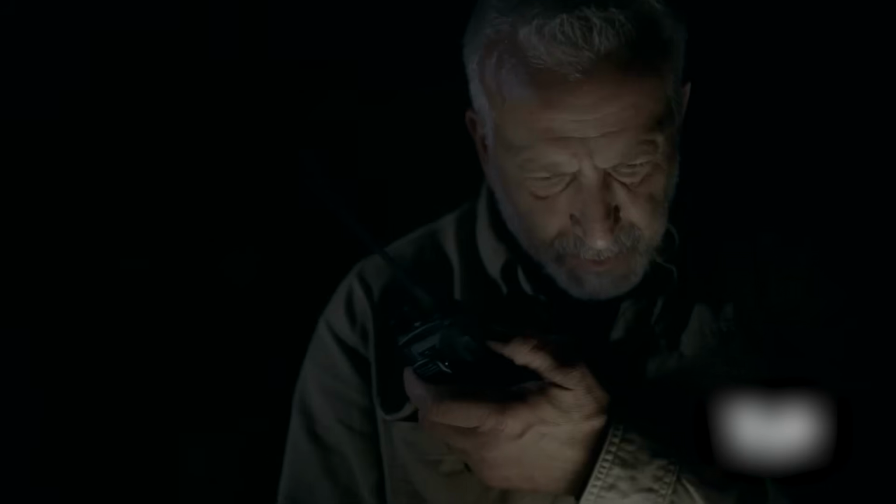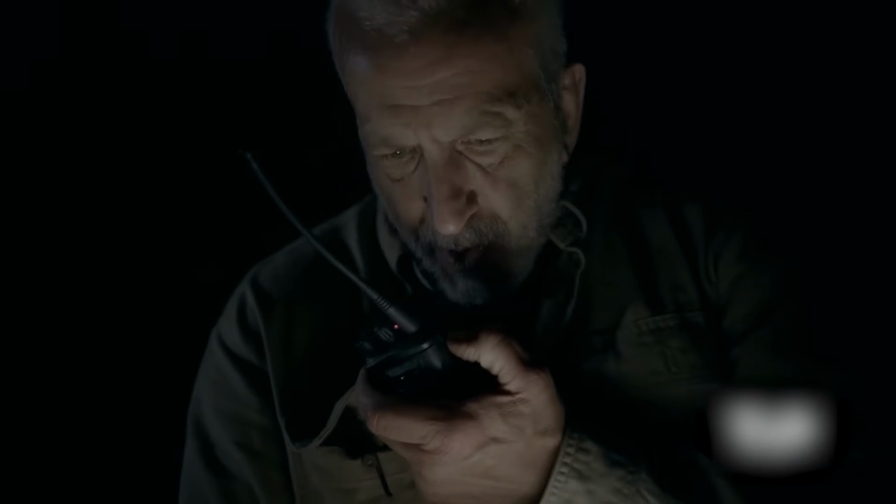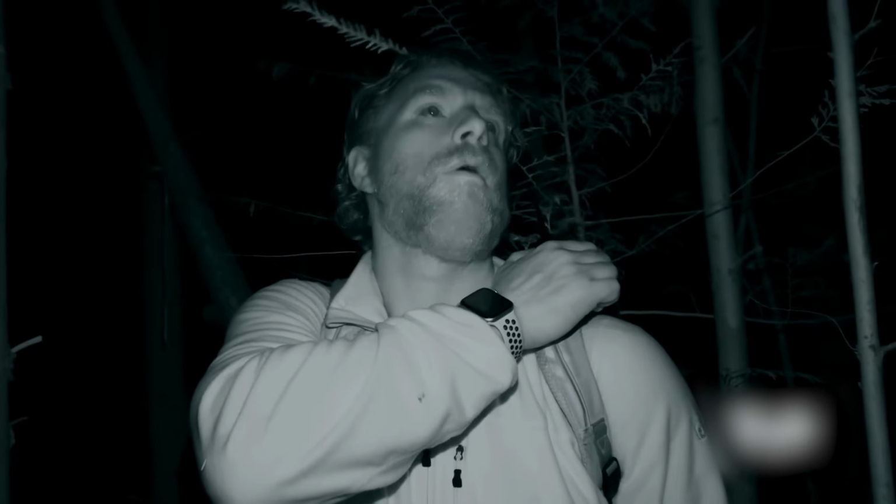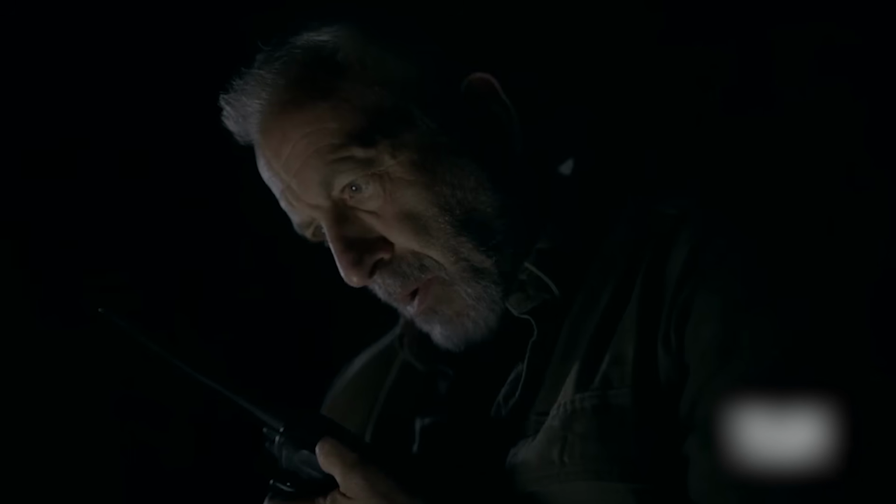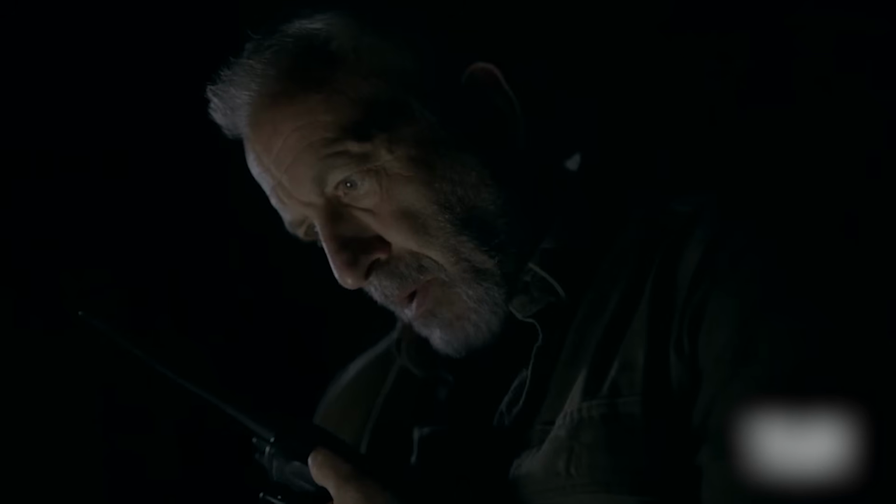Right away, he radioed Russell to let him know that something seemed to be moving toward the water. He asked if Russell had noticed anything strange on his monitor. Russell, now worried, realized he couldn't see the team clearly because of the thick trees, and the thought of them being out there in the dark made him uneasy. Both of them had already heard strange noises, so Russell told Ronnie to back up at least 200 yards from the lake. He stressed that their safety was the top priority. Ronnie agreed, confirmed the order, and started moving away from the lake.